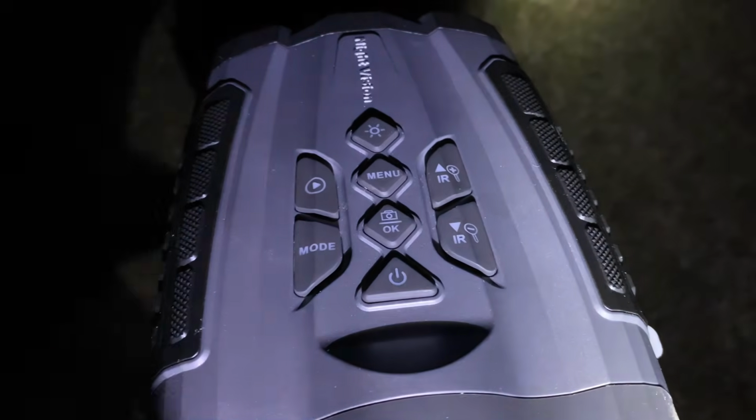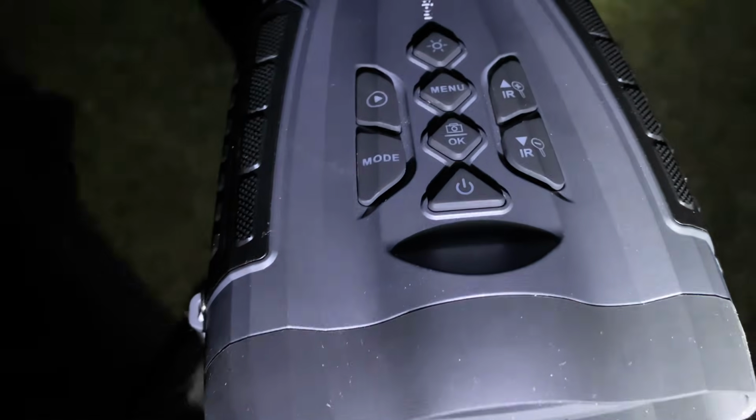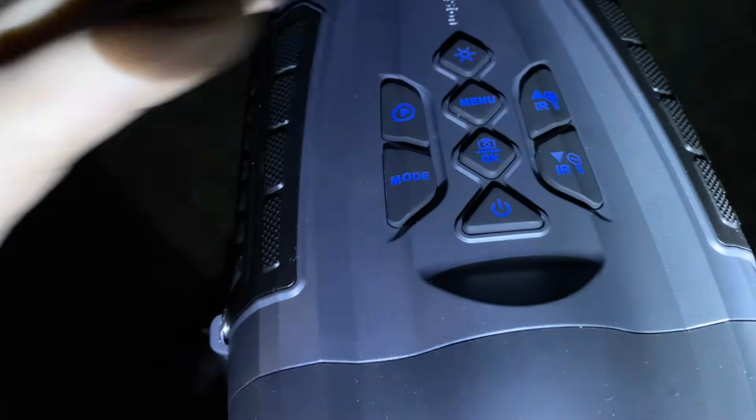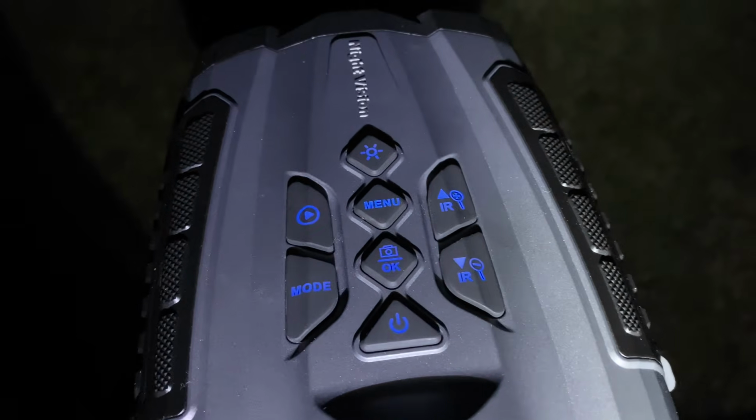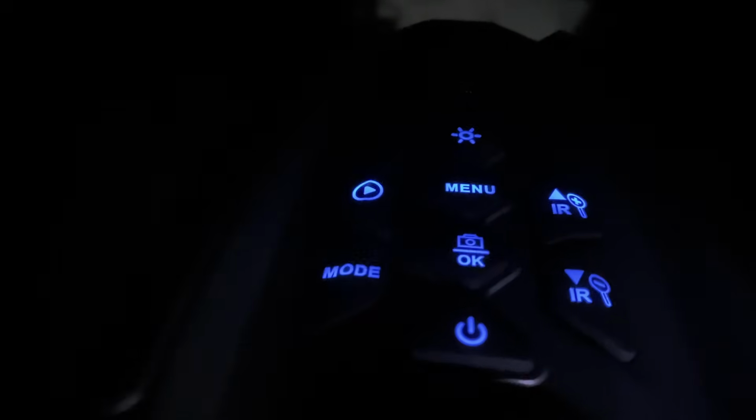So right now what I'm going to do is hit the power button, get her turned on, and light up our buttons so we can see them. Right now I've got a light on my head. I'm going to move it out of the way so we can see here. We're looking into pitch black, and we're going to use the camera in the goggles to record what we're looking at. So I'm going to come here. I've got it set on 4K, and now we're recording.